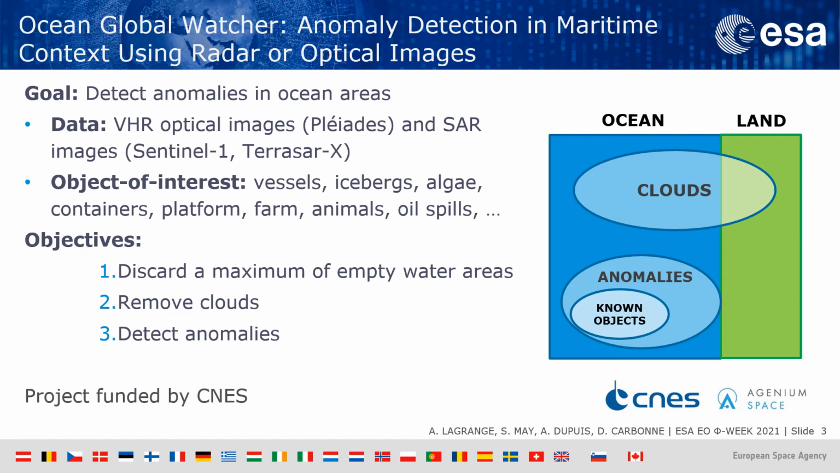The project was divided into three steps. The first one aimed at discarding a maximum number of images with empty water areas. The second step was about removing clouds in optical images, and finally we focus on the detection of anomalies.